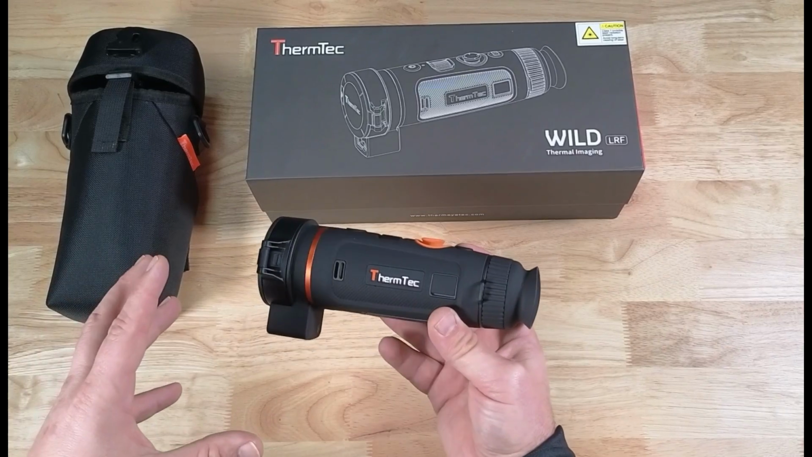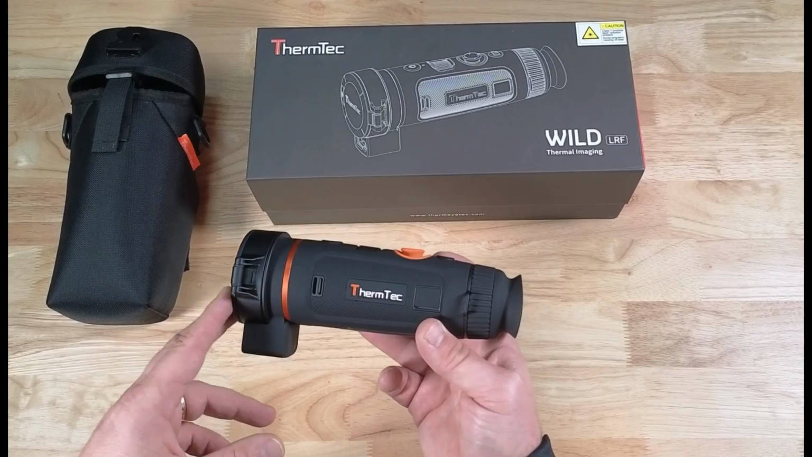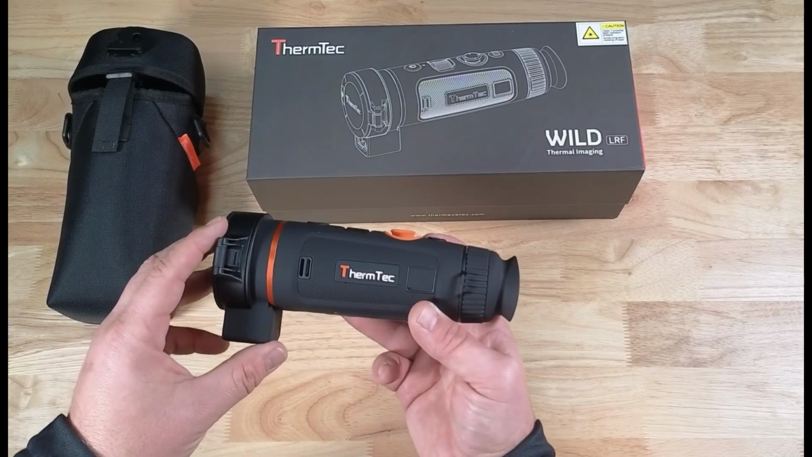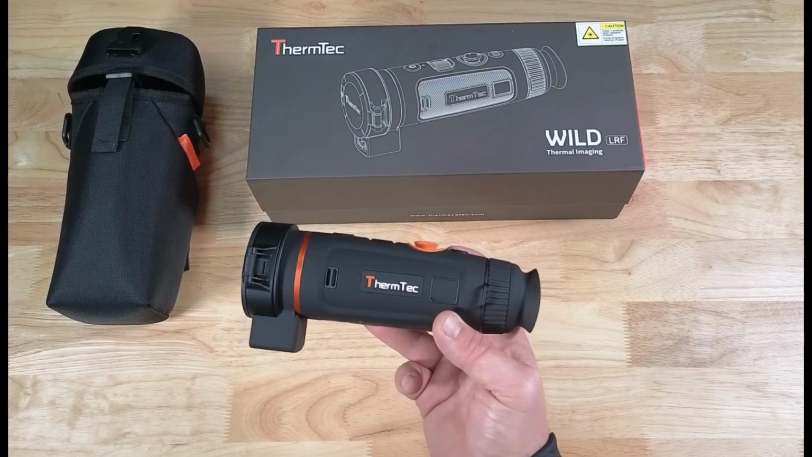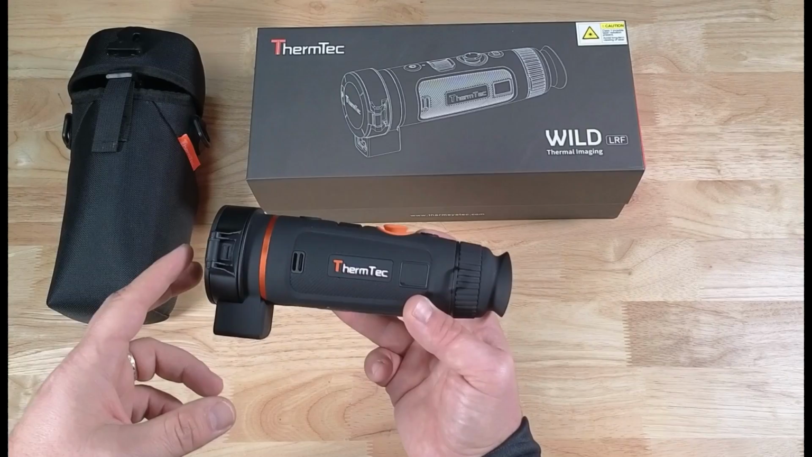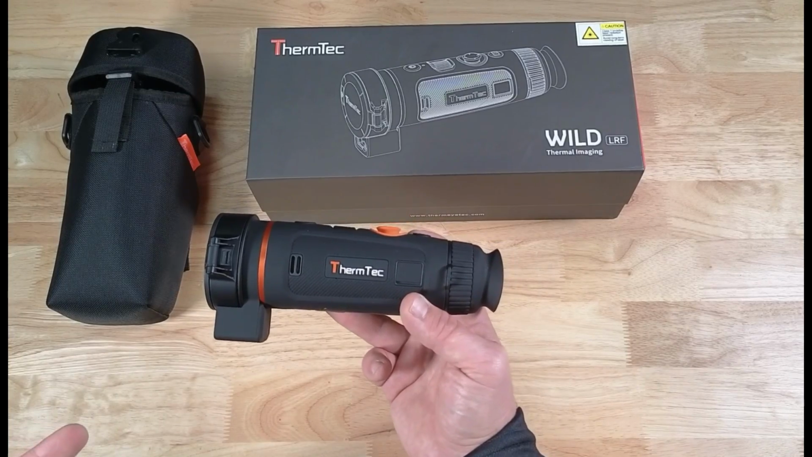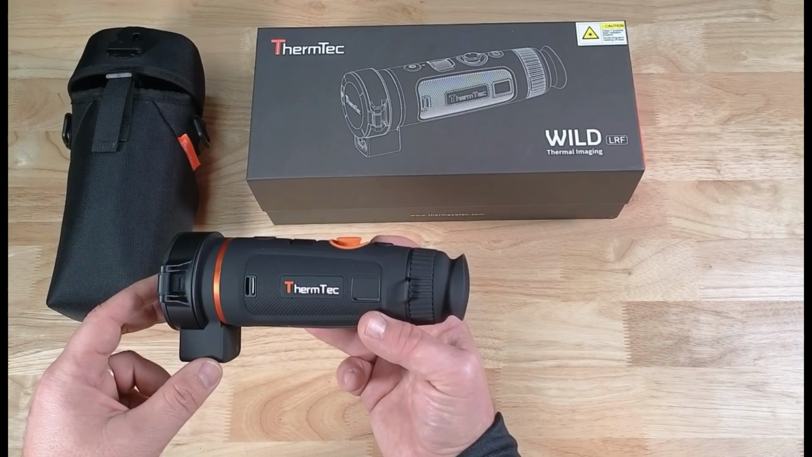Now, I want to make you aware up front, all the footage you're going to see was recorded over Wi-Fi to an iPad tablet, and I've done that specifically. We remote mount a lot of these units on top of people's roofs for spotting, and often we're hardwiring back to a screen to keep the image quality up there. These are lag-free over Wi-Fi, and the image quality is just stunning over Wi-Fi. And I think you'll realise just how good it is as you start to roll some of this footage.